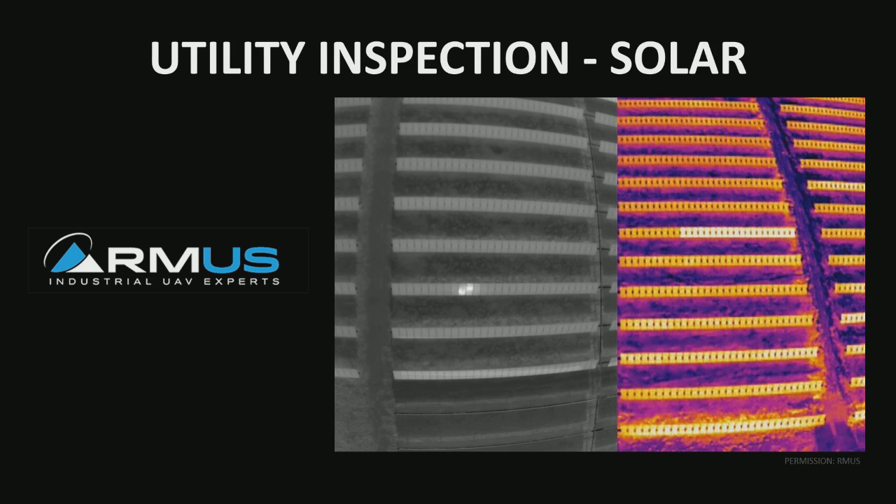So currently how these are being inspected is about once every 6 months, they'll take a truck and they'll just have a boom crane arm with a thermal imaging camera, and they're driving up and down the rows looking for anomalies. Again, this is once every 6 months, so it's not very frequent, and it's also very inaccurate.